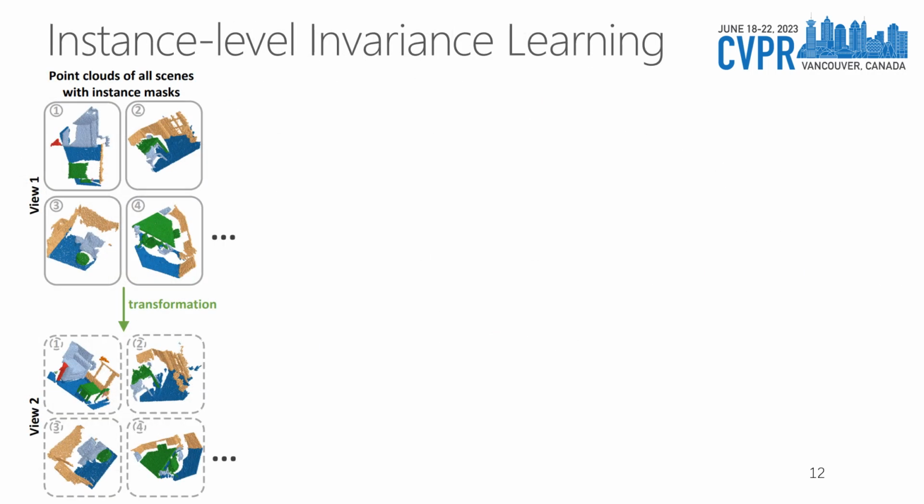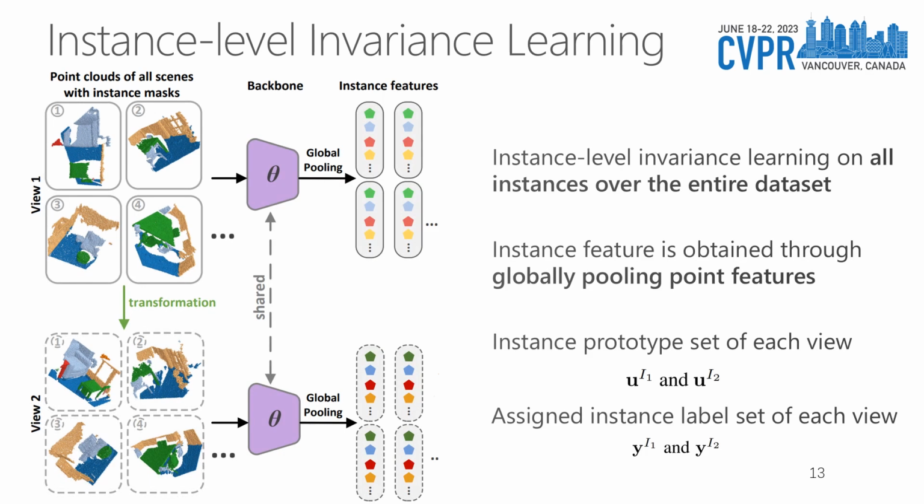Different from the point-level invariance learning on a single 3D scene, the instance-level invariance learning should be conducted on all instances over the entire dataset. As mentioned before, the instance feature is obtained through global pooling based on the instance mask. Given all the instance features over the entire dataset in two views, we employ k-means to cluster the features in each view to k clusters. The prototype set and the instance label set are obtained for each view.